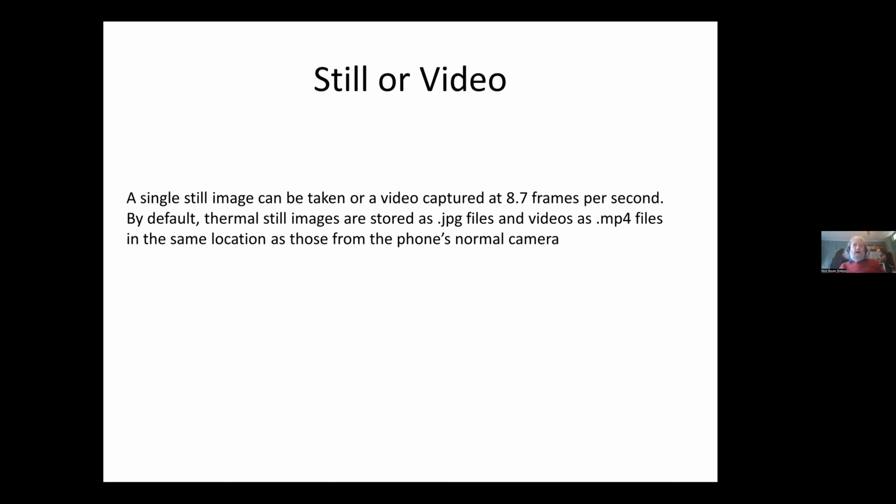It can take either a single still frame or a video at a fairly low frame rate, and these are stored on your camera just the way that you get from your normal camera.